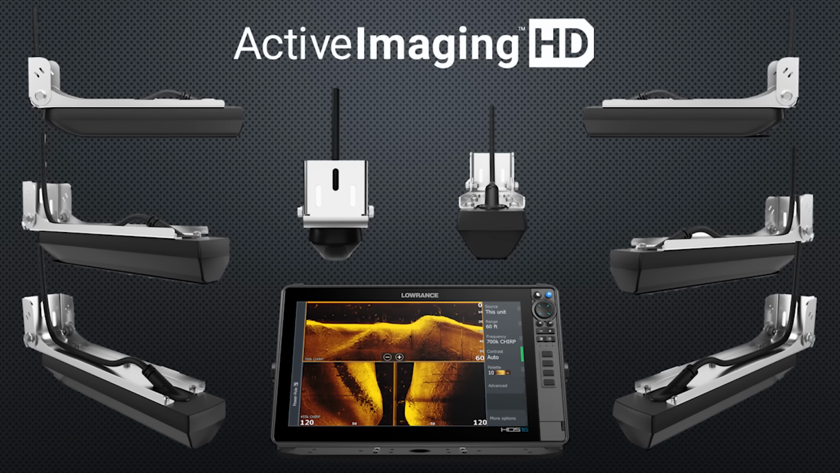Now with these ActiveImaging transducers, Lowrance has also improved the design of it and the design of the bracket, which in my opinion is really important on these larger 10-inch transducers. And one of the versions also has a high-wide transducer option in it for your traditional sonar, which will also enable another feature, SideScan FishReveal, which we'll talk about as we go.